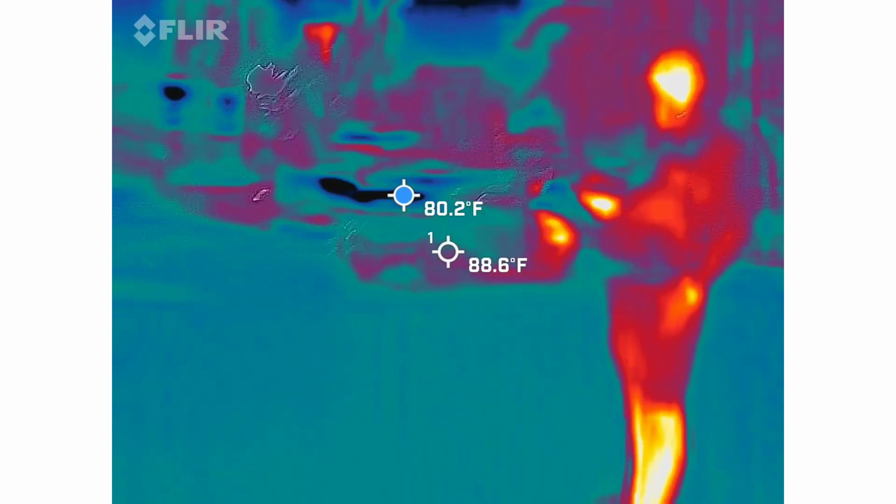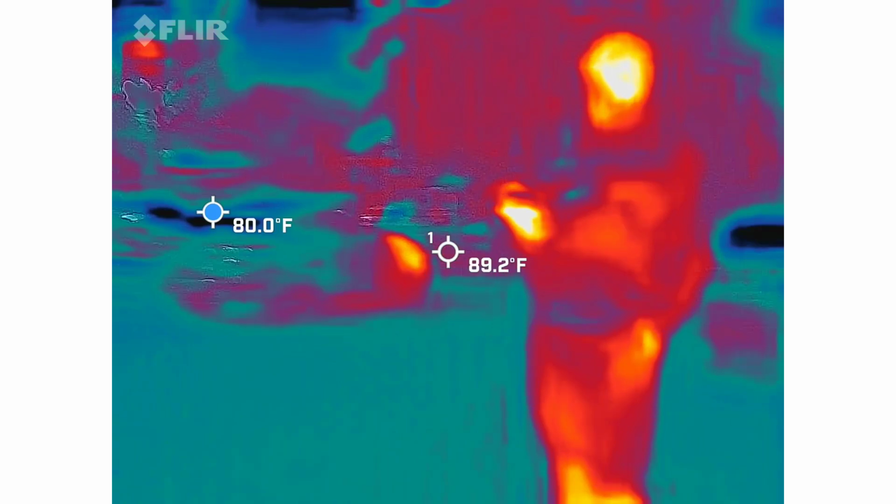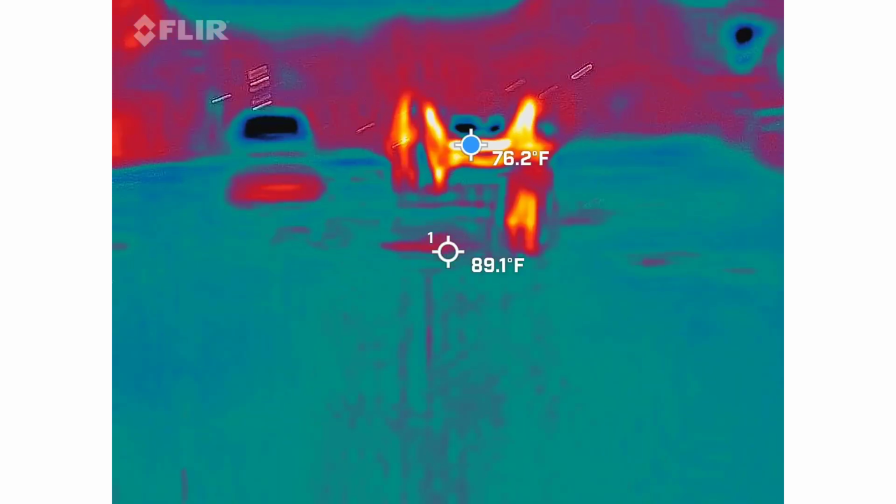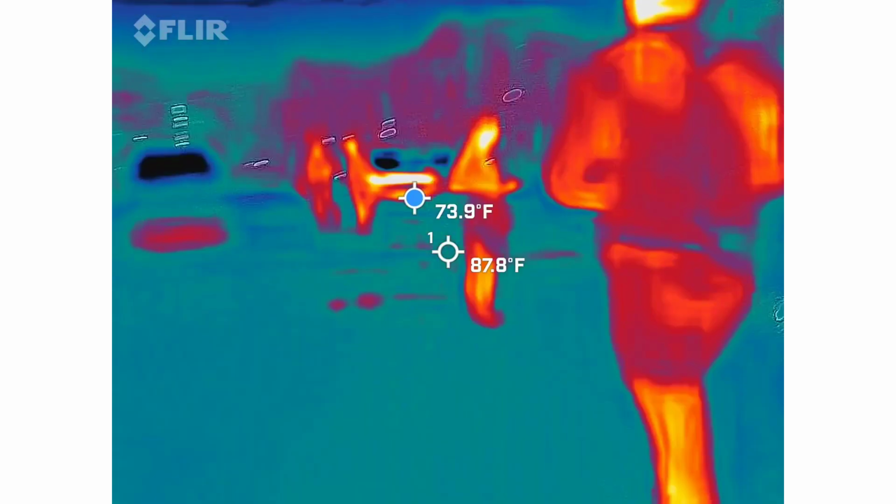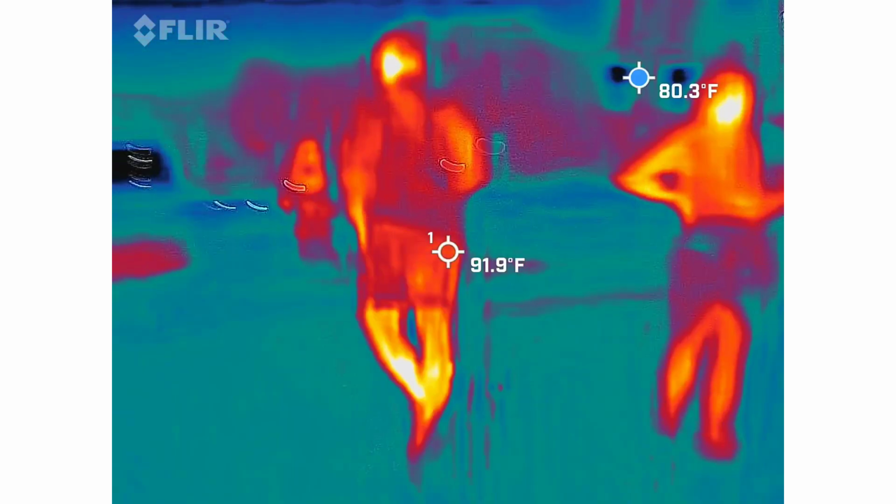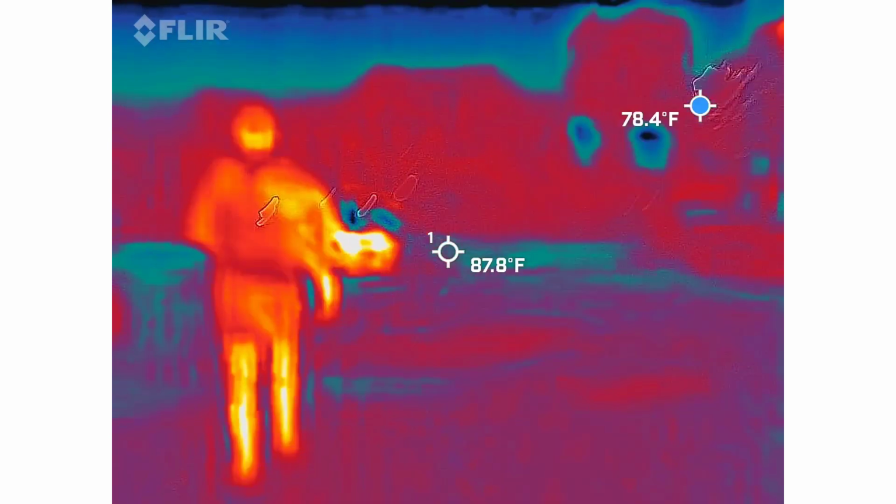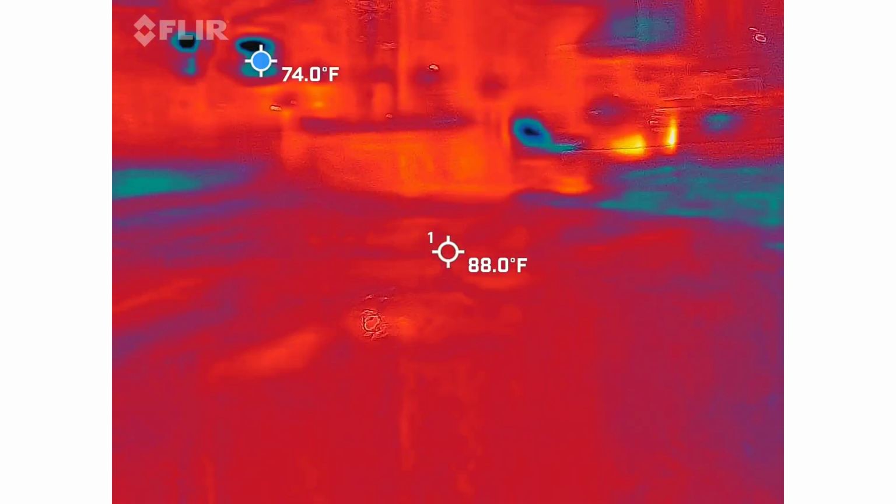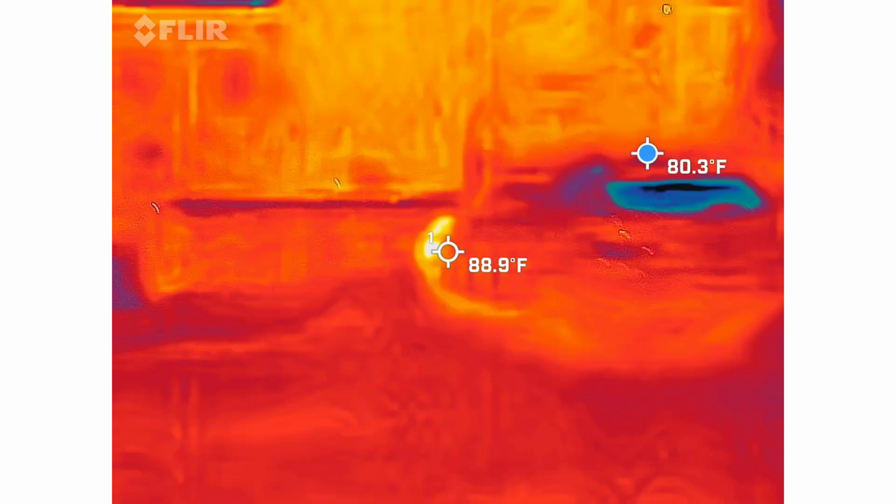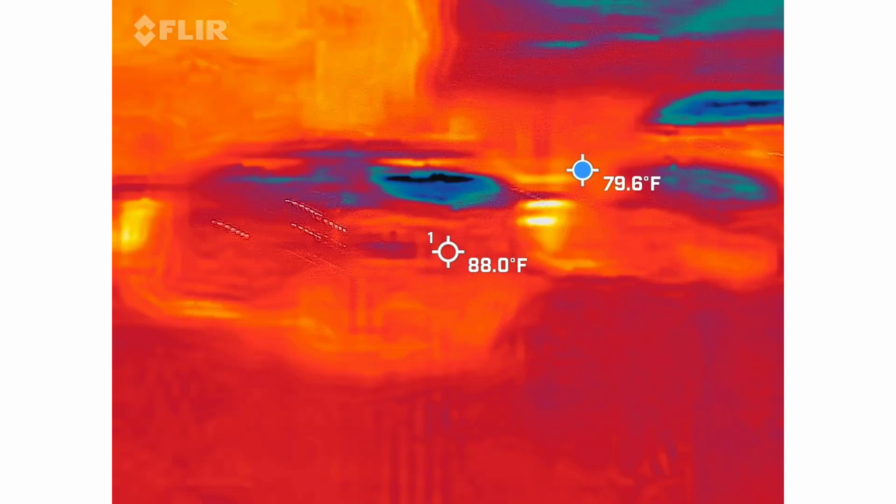Oh, really? So that's it? What? Part of the house.